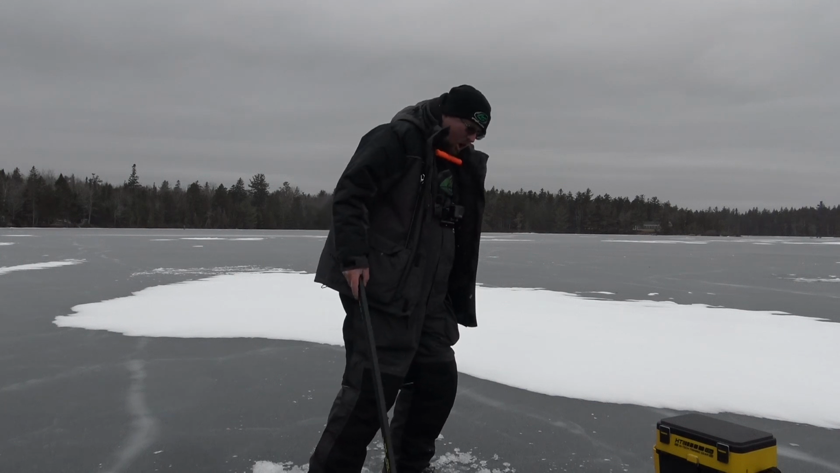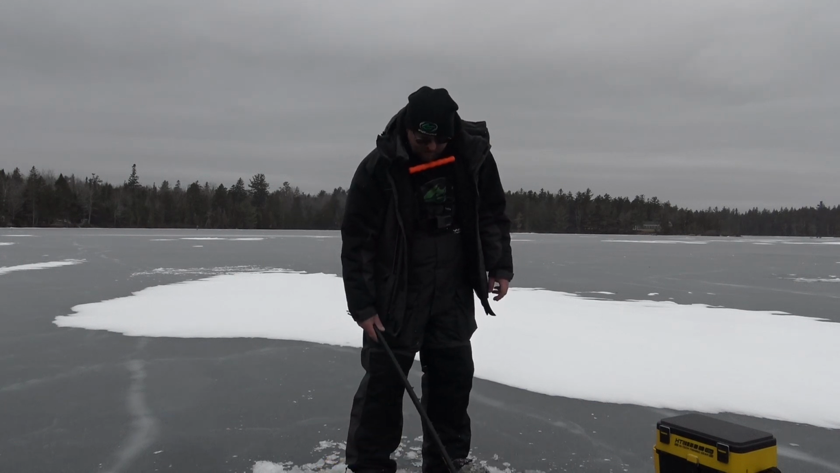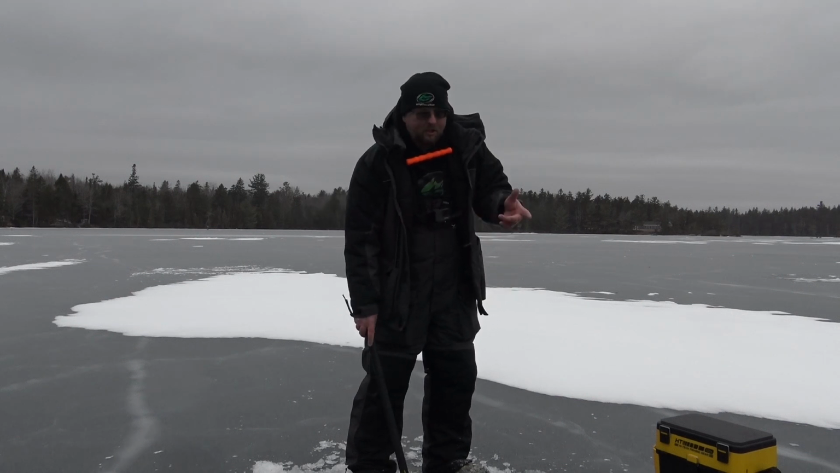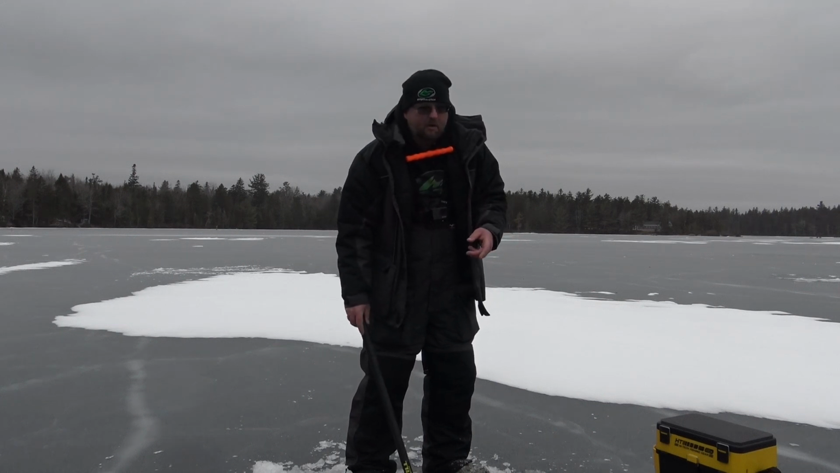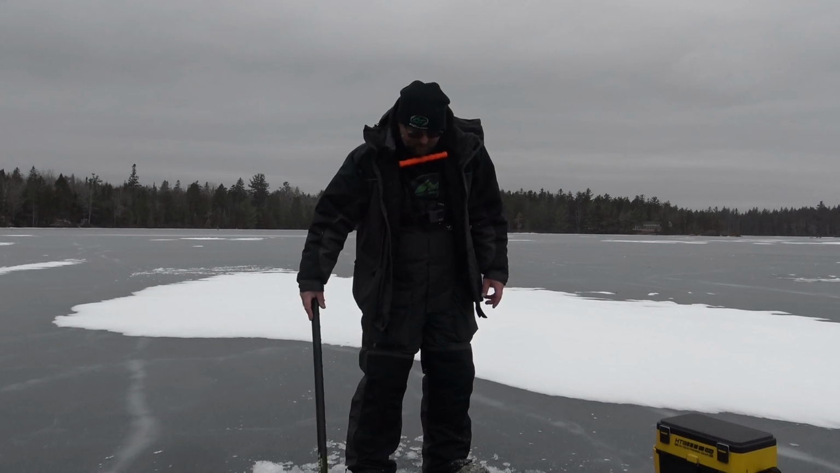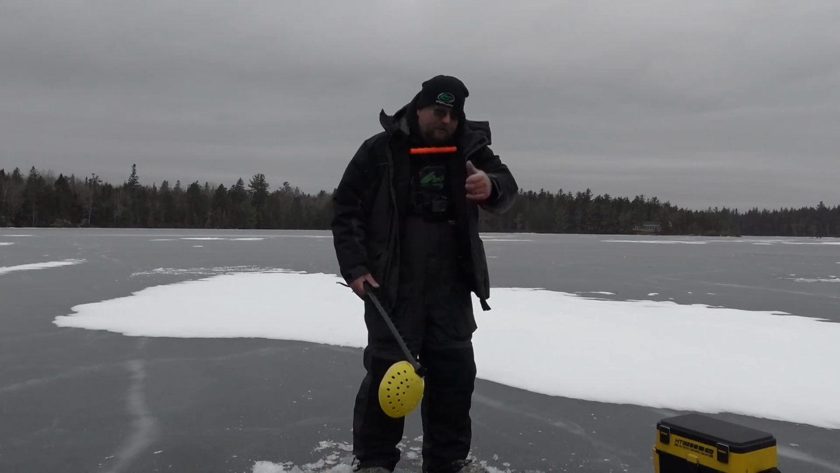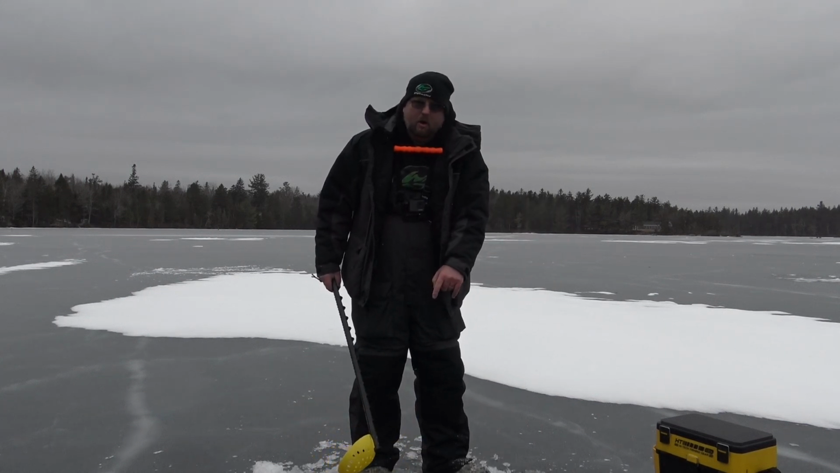So I'm using the Garmin Striker 4 sonar. It's got a traditional fish finder, a flasher for ice fishing, and it's the ice fishing bundle. I have the ice fishing transducer. It's a dual beam transducer for that Striker 4. Its ability to detect fish is greater than just shooting a beam to the bottom.